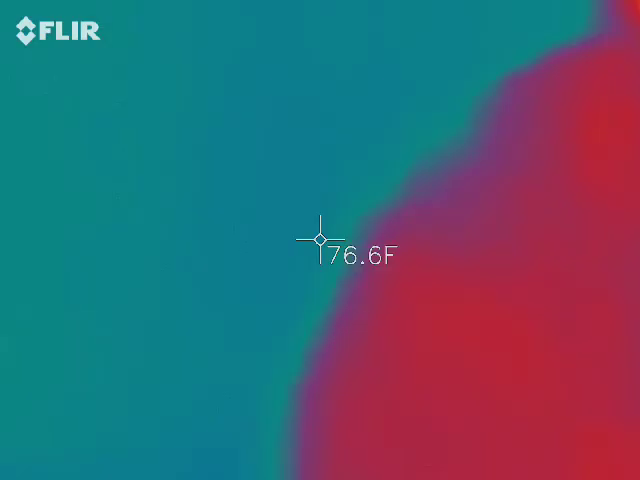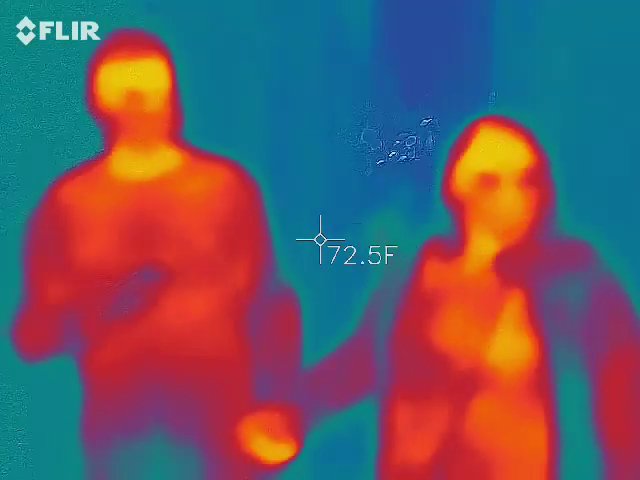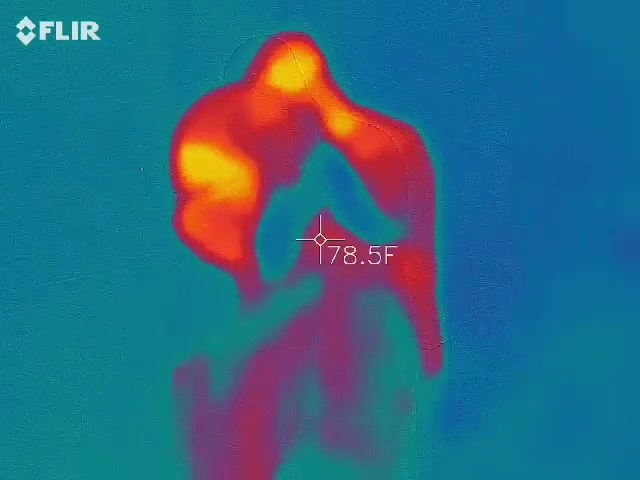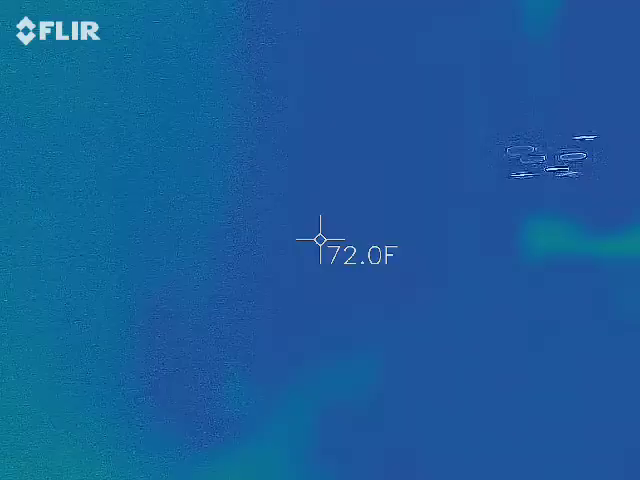We're actually going to go down here quick, wrap up with the pictures. Anything weird coming up on that camera in here that you can see? Not that I can see, but I could be totally reading all of this wrong.